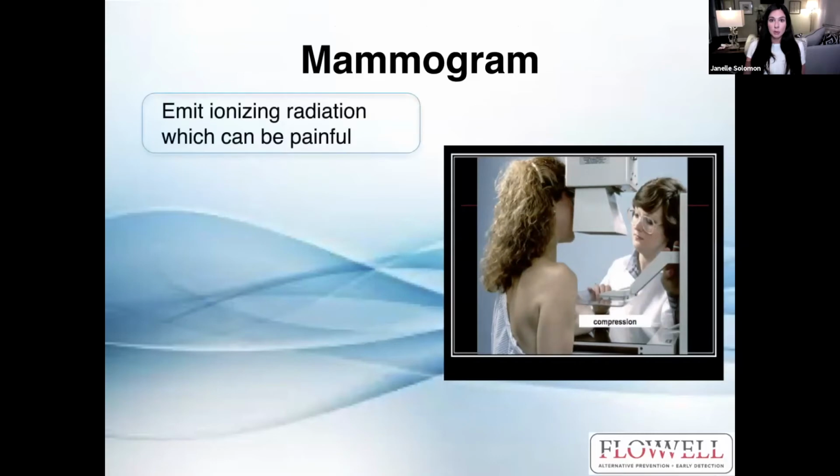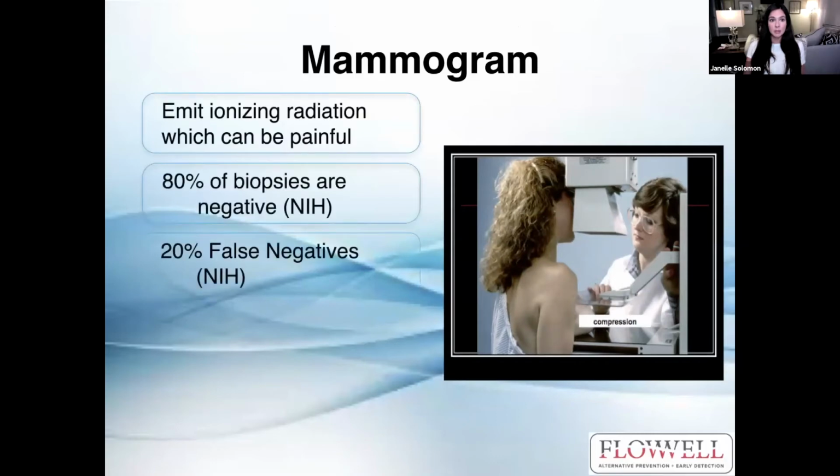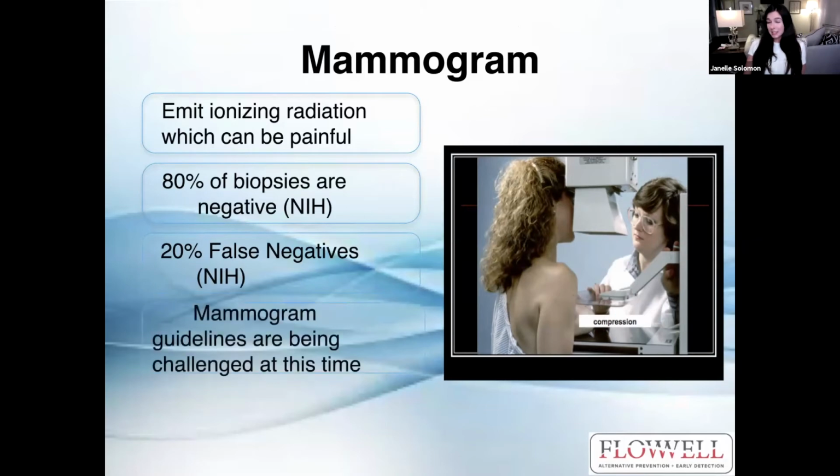And then here's some more information on mammograms. They do emit ionizing radiation. 80% of biopsies that are performed as a result of mammograms are negative, and then 20% of the negatives are false. Mammogram guidelines are being challenged at this time, even within this country.